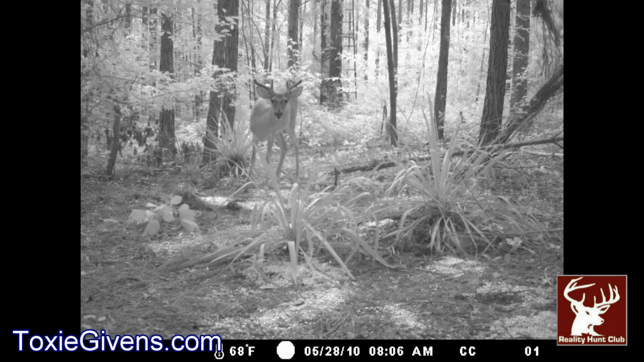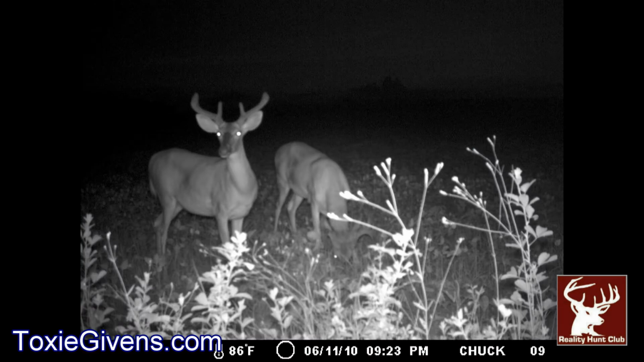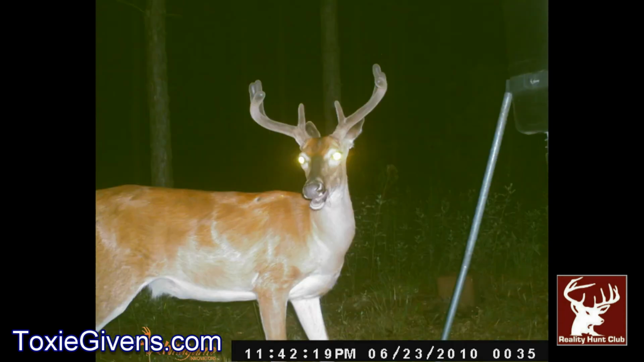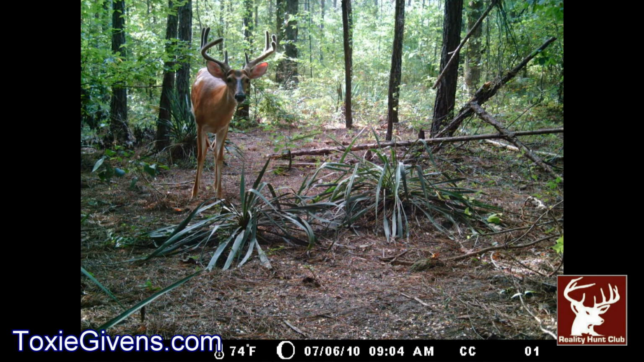Here's a picture of Sway. This is the first picture we realized it was him, back on May 28th. Like I said before, we had pictures of him from May 28th all the way up to September 23rd, and that's when he disappeared. He's a nice 3.5-year-old buck.